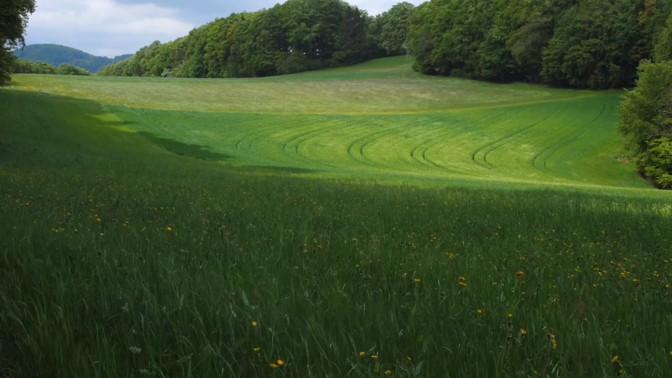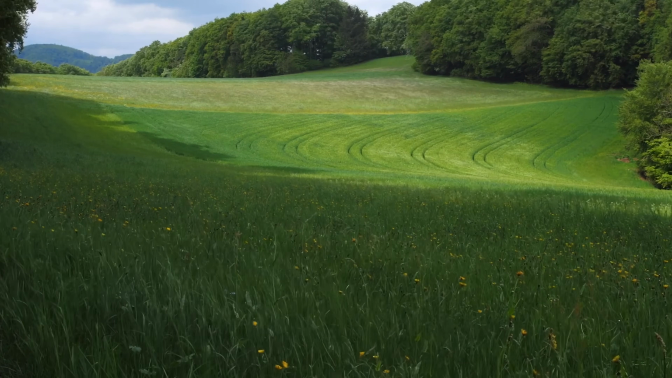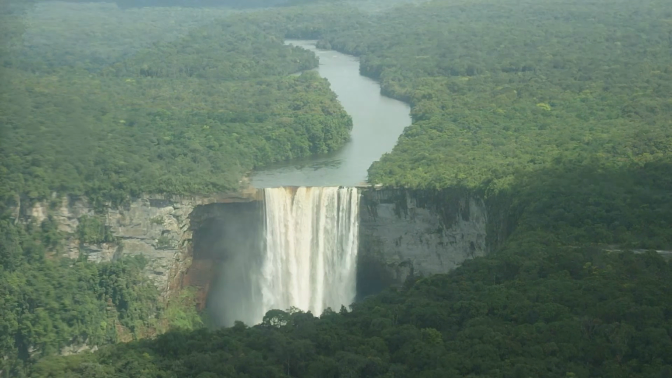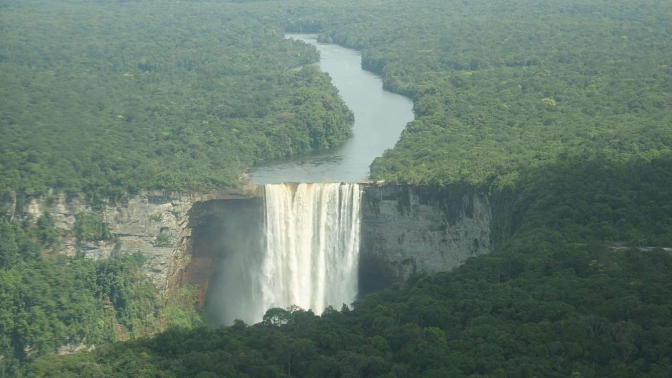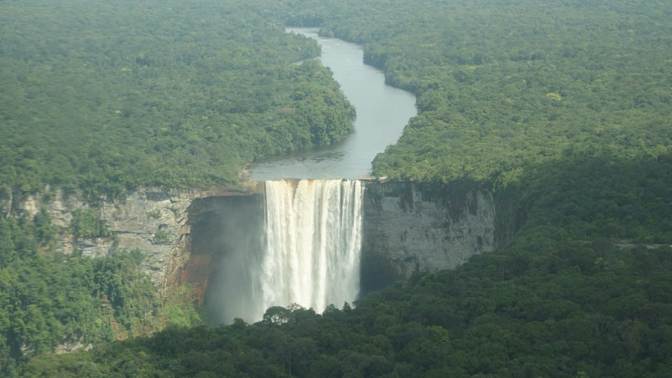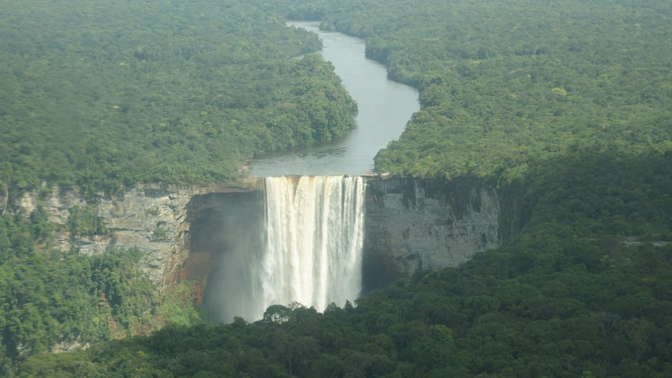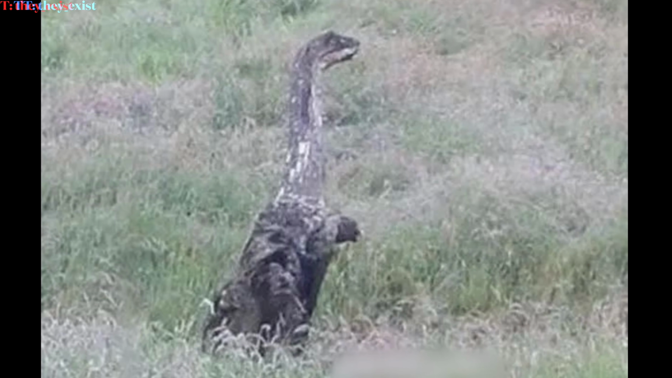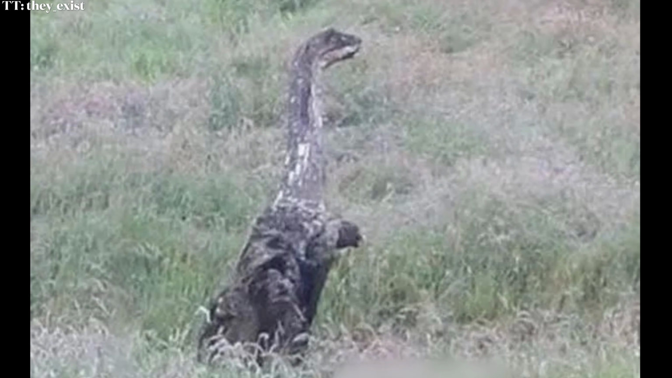In some places, only a very small percentage of the forest has been explored. For example, in Guyana in South America, only 2% of the forest has ever been explored. This means that there could be so much more out there, like unknown creatures and predators, and perhaps in this instance, even thought-to-be extinct dinosaurs.